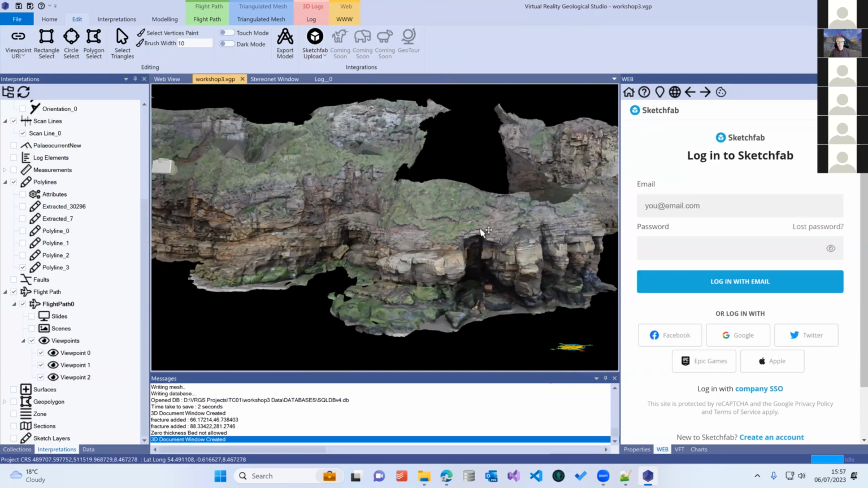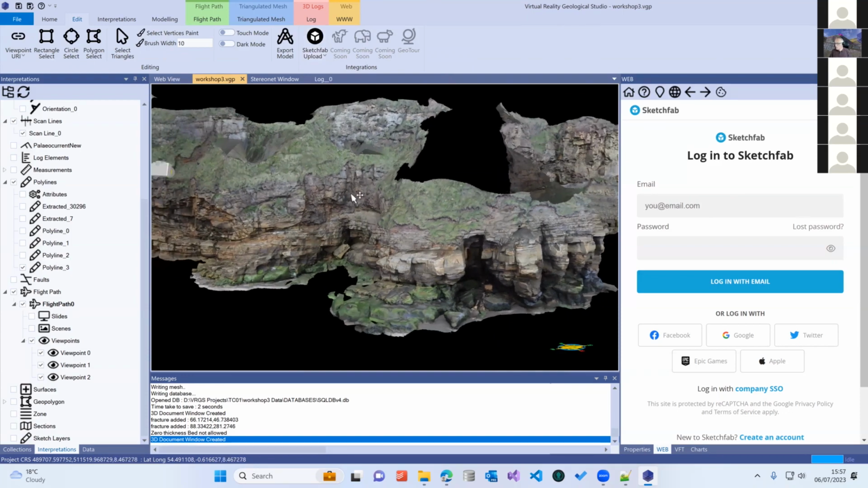And you can upload not just your model, but the polylines and the scale bars will also go as well. So not everything at the moment, but the basic interpretations, if they're displayed on the screen, when you do upload, they get uploaded into Sketchfab as well. So you can upload a model with some scale bars and some polylines. So that's another good way of sharing your data with other people.